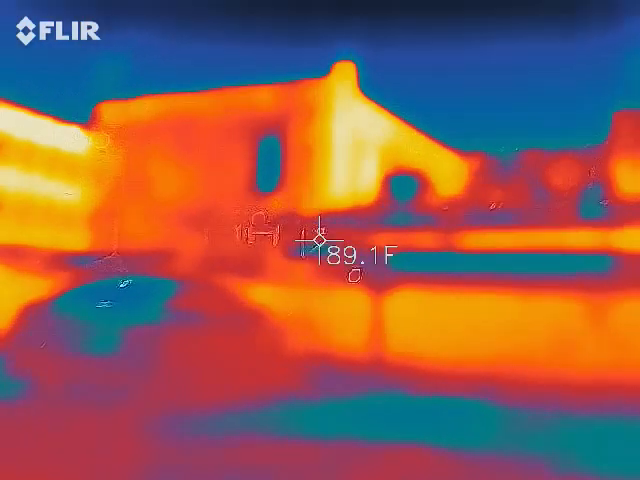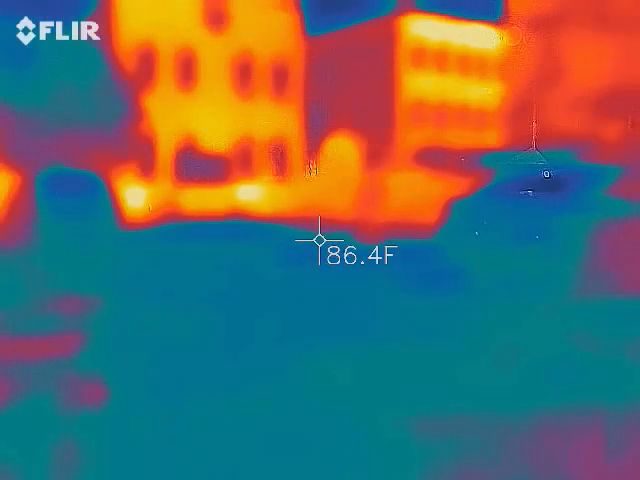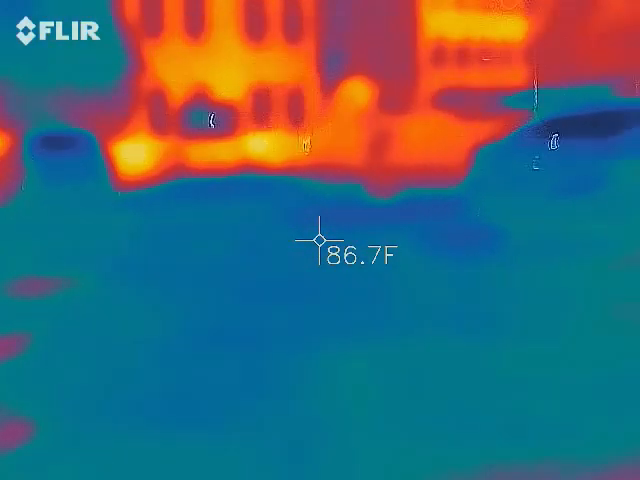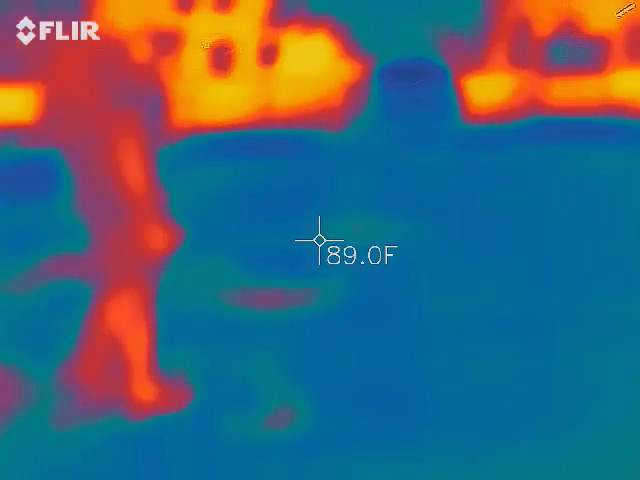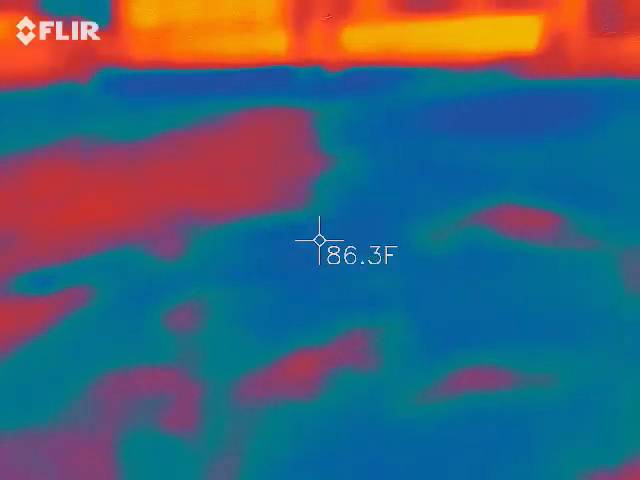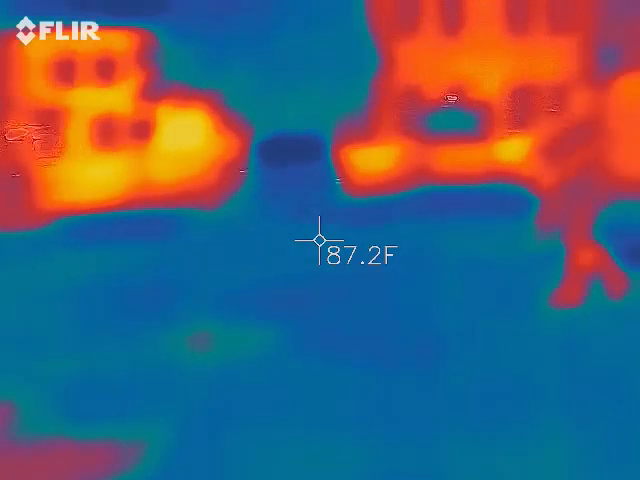Sometimes when you take this, the parking lot's asphalt too, but it's mostly blue. Oh, it's dirt. Is it? Oh, it felt kind of like. It's a mix, I think. Yeah. What is that?